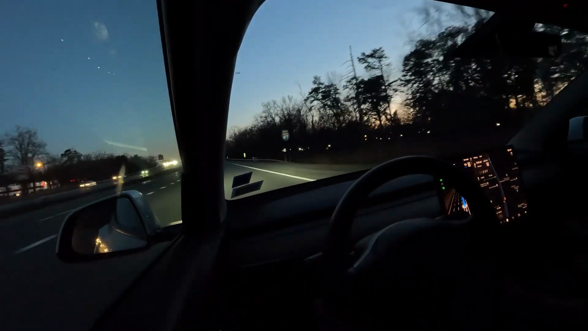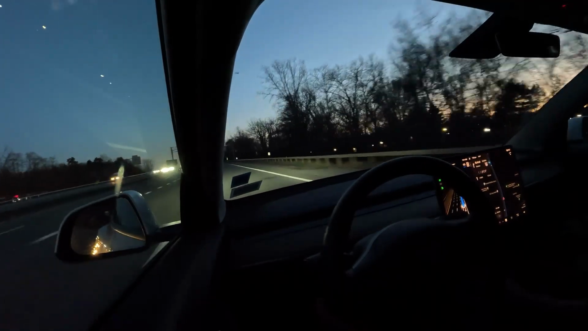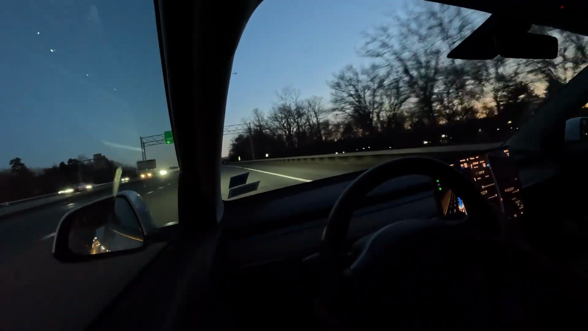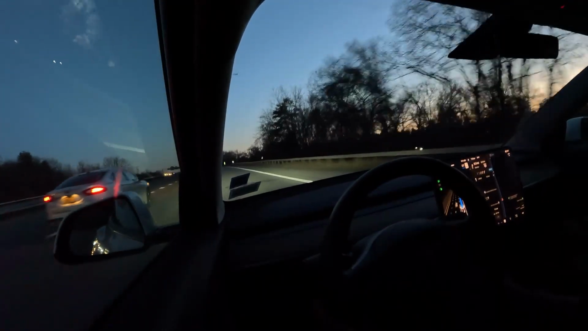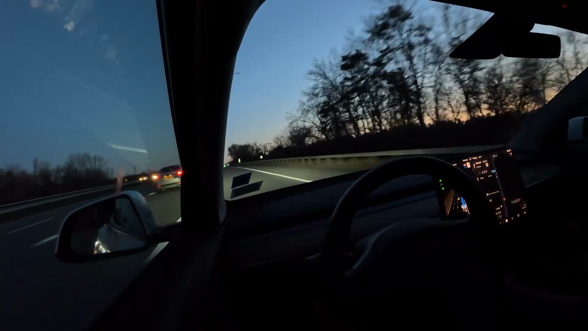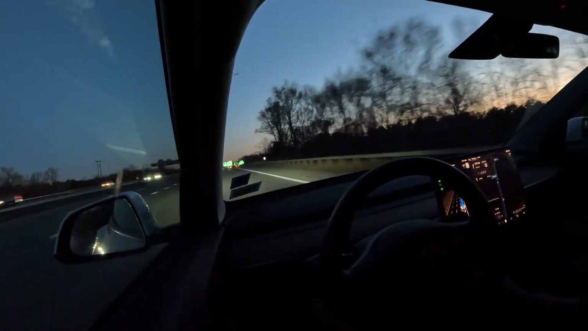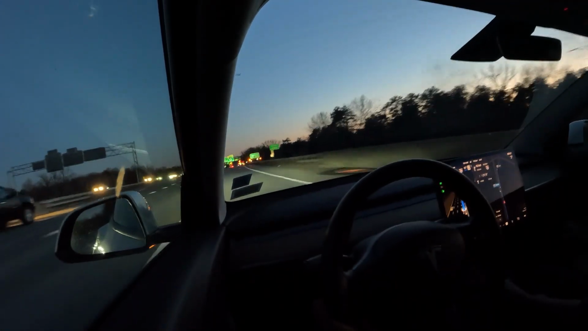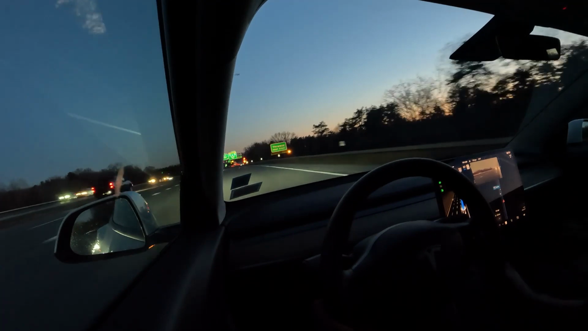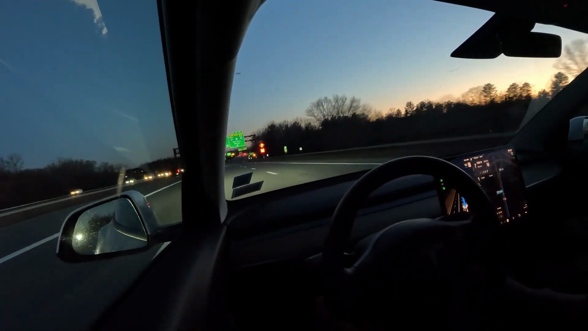It tells you what it's doing. It says choosing the left lane to stay on route, which is correct.